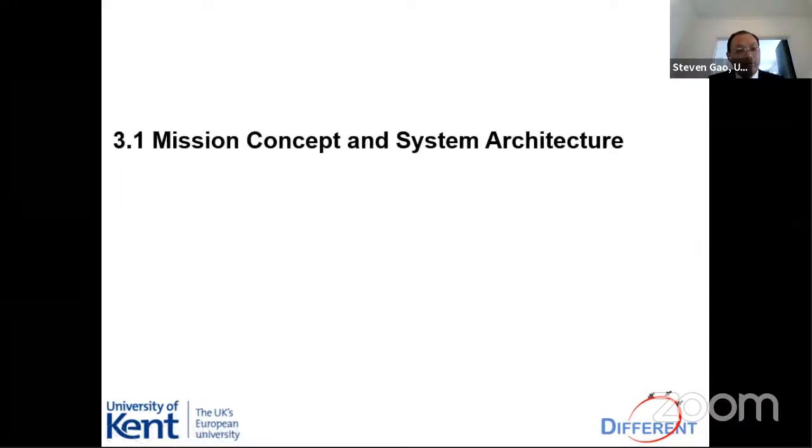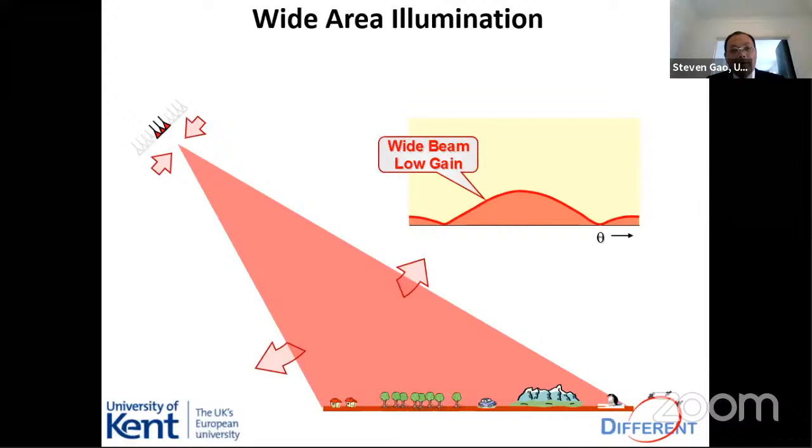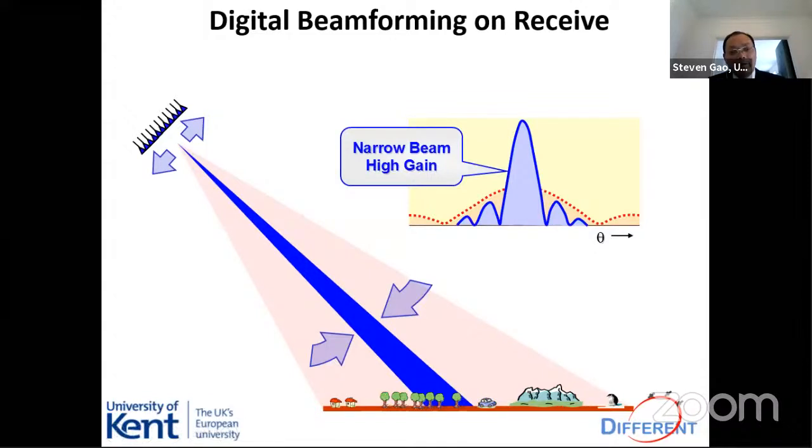Now, briefly, I introduce the mission concept. Basically, we want wide area illumination for the SAR system. In that case, we use fewer antenna elements, so you have lower gain. Low gain means wide beam. So in transmitting, we use a low gain antenna for wide area illumination, right? This is for transmitting. For receiving, we use a high gain antenna. By using a high gain antenna, we achieve high resolution.